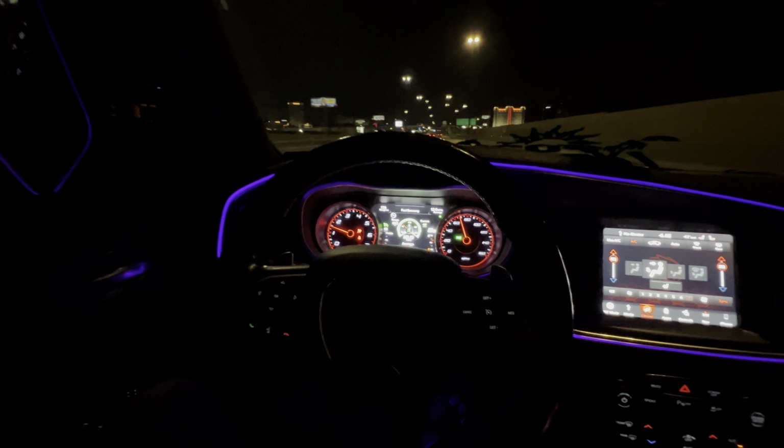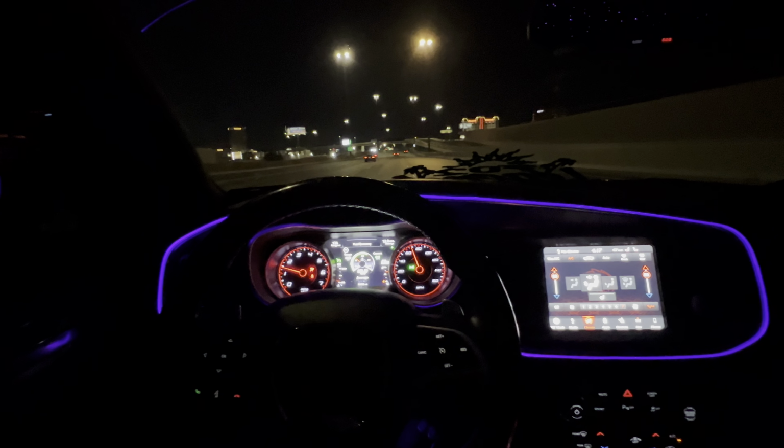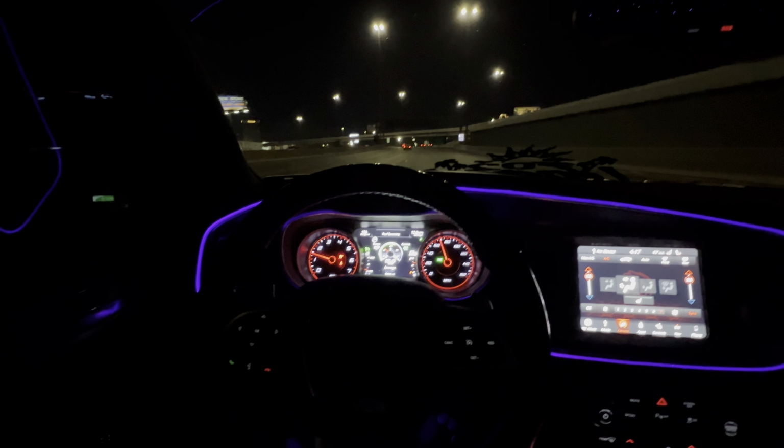And then do y'all use y'all foot when y'all on cruise control? That's something I want to know. Like, do people really still put their foot on the gas when you on cruise control? Like, I be chilling back. I be stretching my leg and shit. I be chilling.